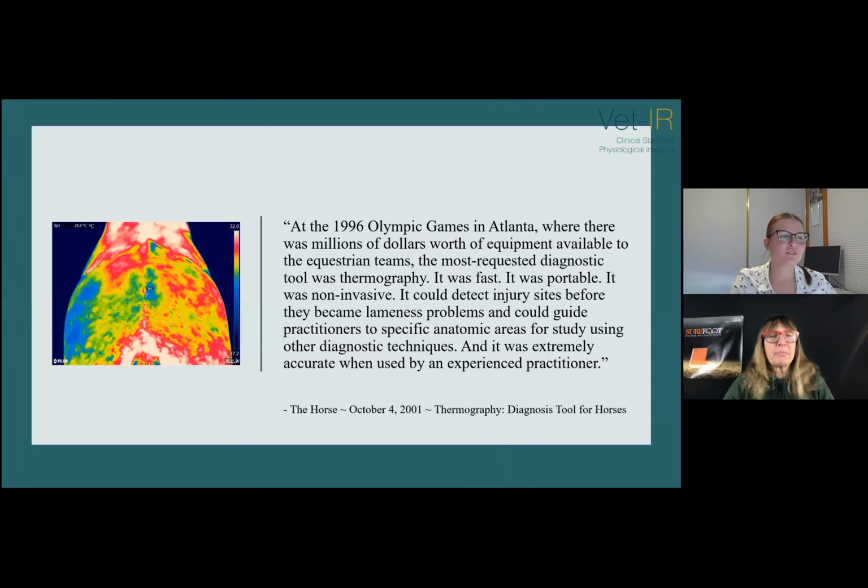And then this is just a quote from an article from The Horse. So at the 1996 Olympic Games in Atlanta, where there was millions of dollars worth of equipment available to the equestrian teams, the most requested diagnostic tool was thermography. It was fast, it was portable, it was non-invasive, and it could detect injury sites before they became lameness problems, and could guide practitioners to specific anatomic areas for study using other diagnostic techniques. And it was extremely accurate when used by an experienced practitioner.